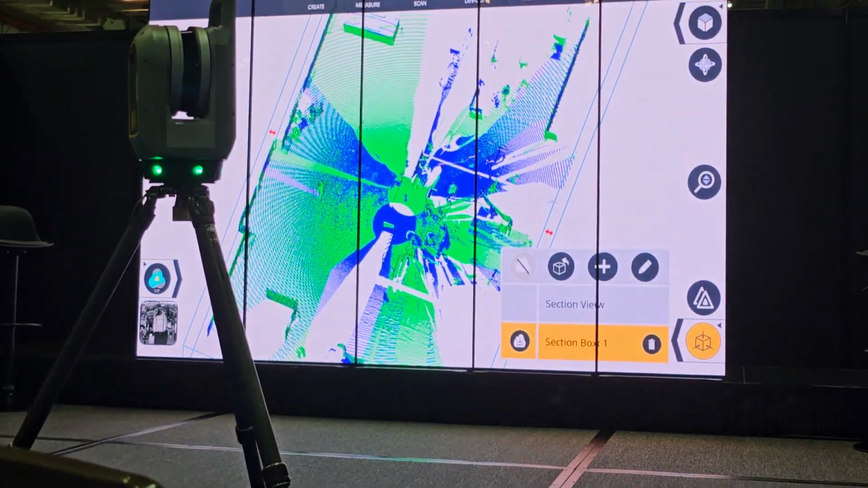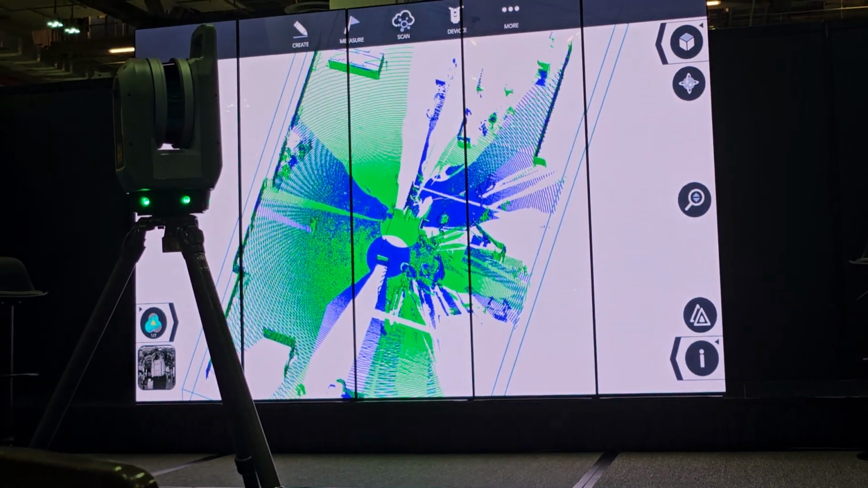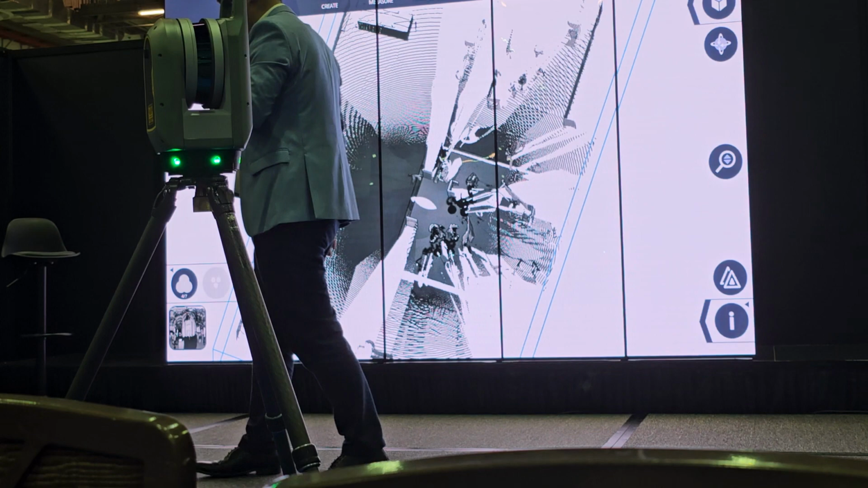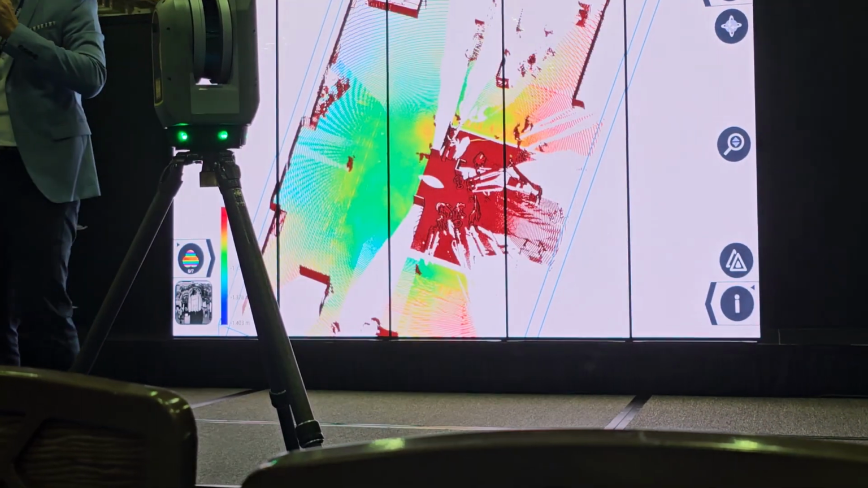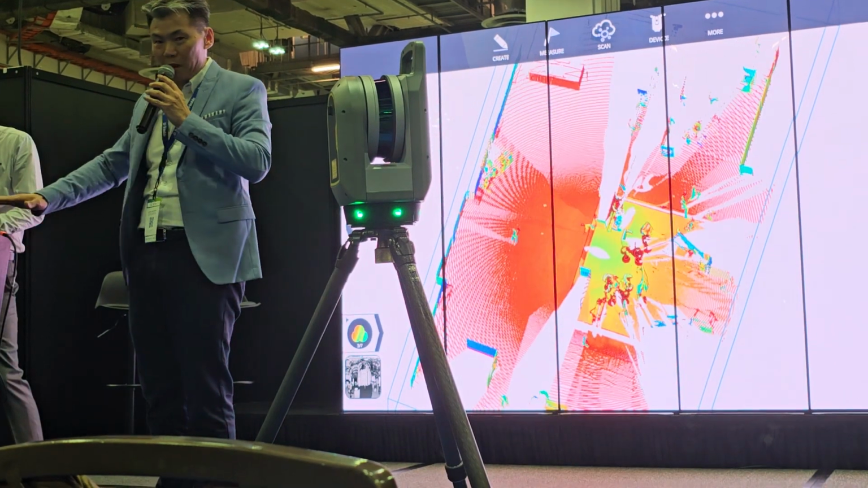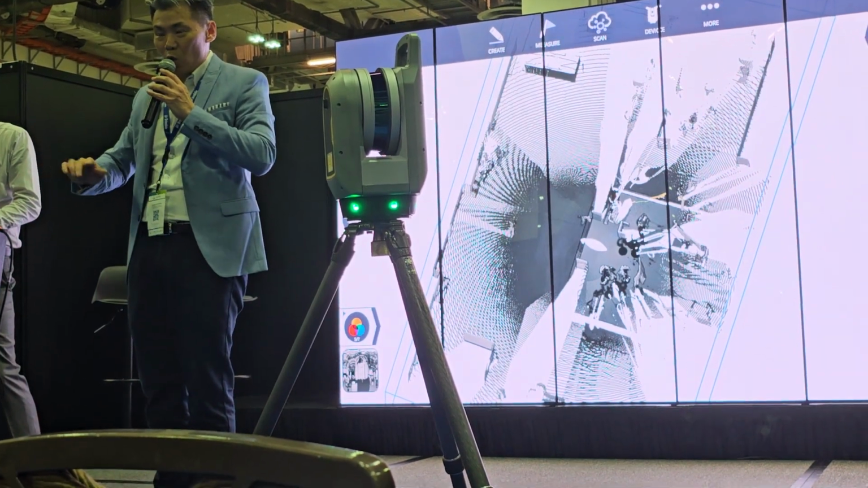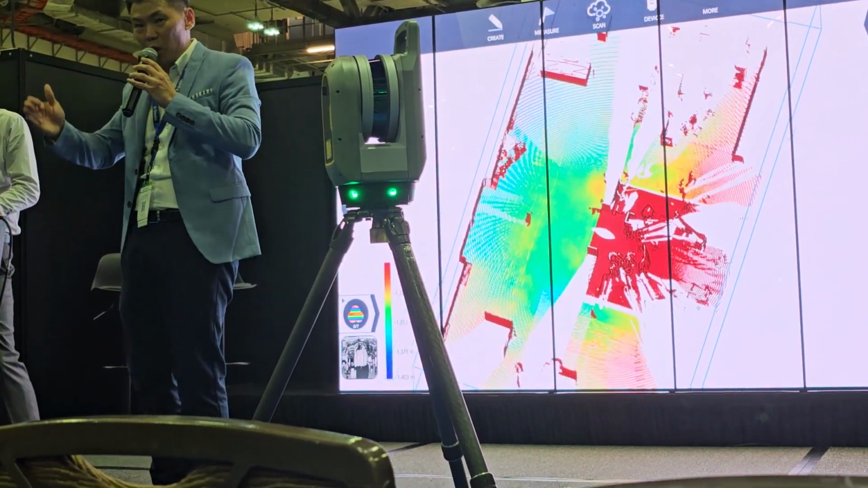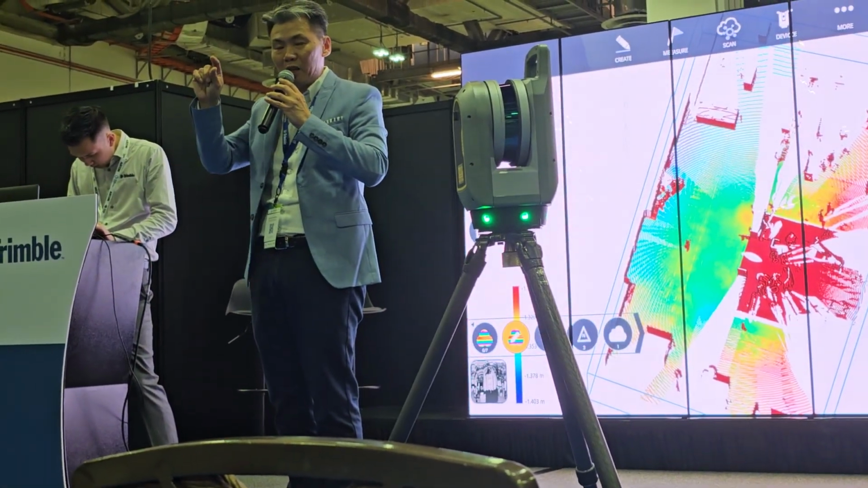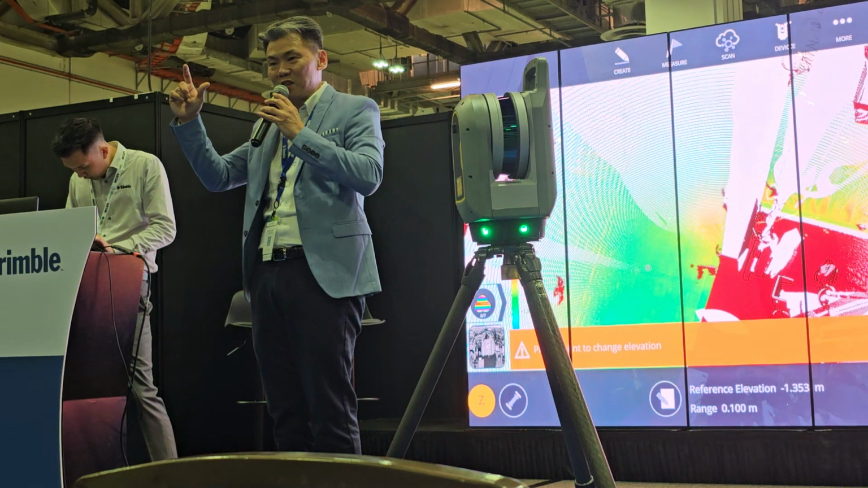So what Ben is going to do is to show the flatness check. Ben? Yes. Okay. So why is flatness check important? When you pour the cement, before it dries, you want to quickly fill out the area which does not conform to the specification, whether it's 2 millimeter or 3 millimeter, or even 1 centimeter.